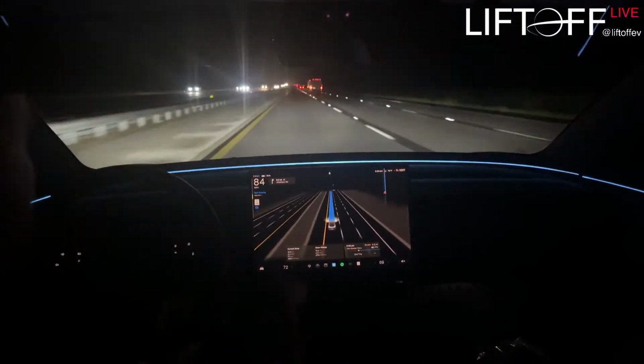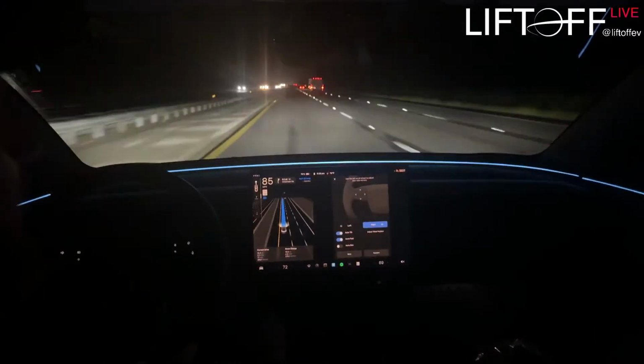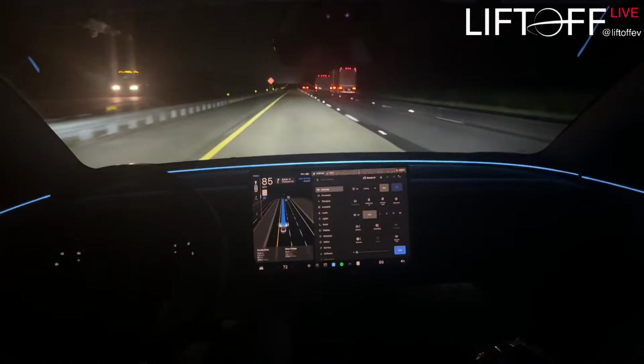My mirrors are a little off. I don't know how that happened. I swear the sync doesn't differ.